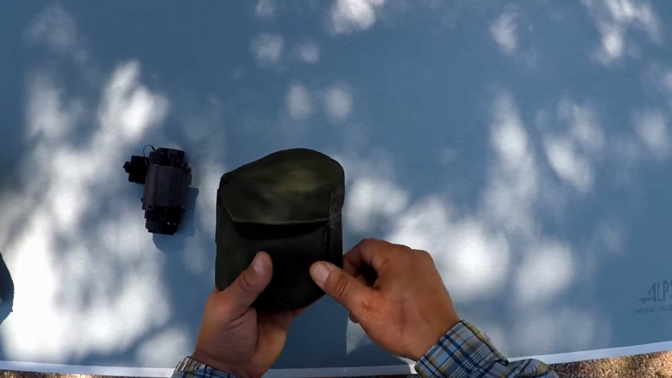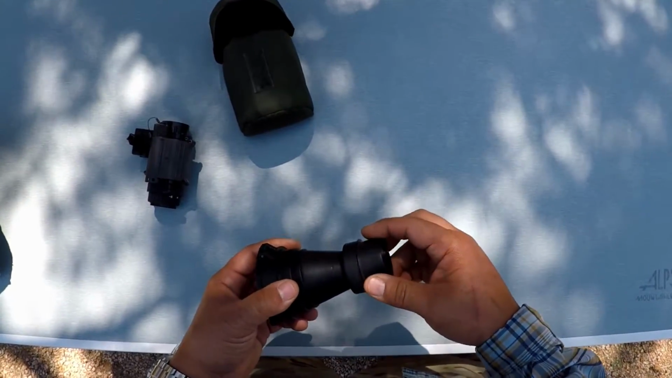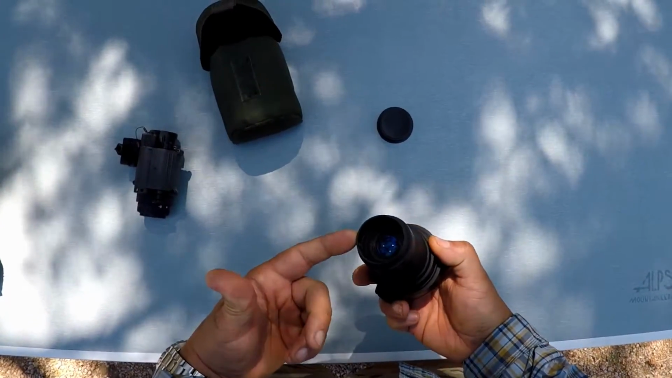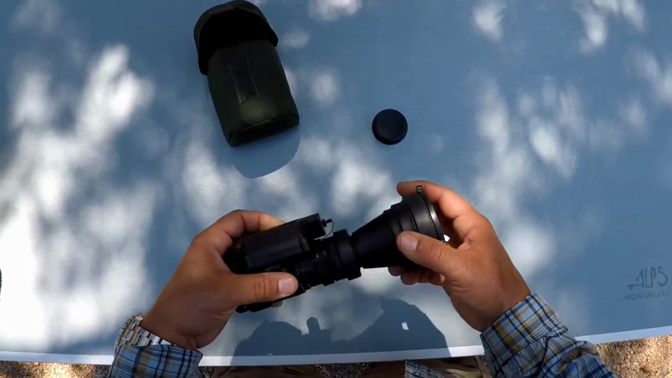They come in this padded case, and the magnifier itself, you're going to have a day cover as well as this rear piece here, usually with a cover on it. And this rear piece is an afocal, and this lets you slip it over the front of the objective lens on a 14 or a 7.